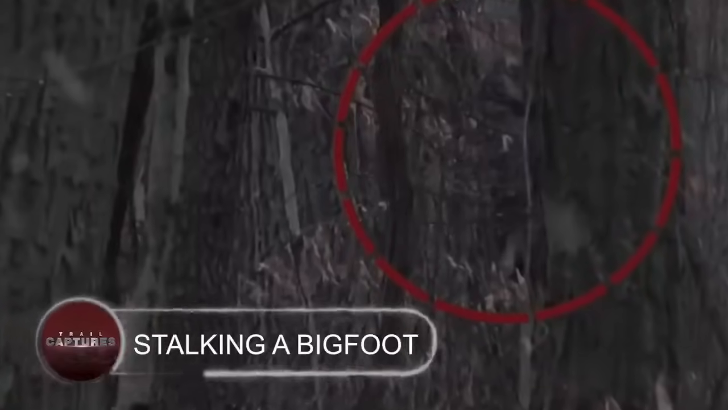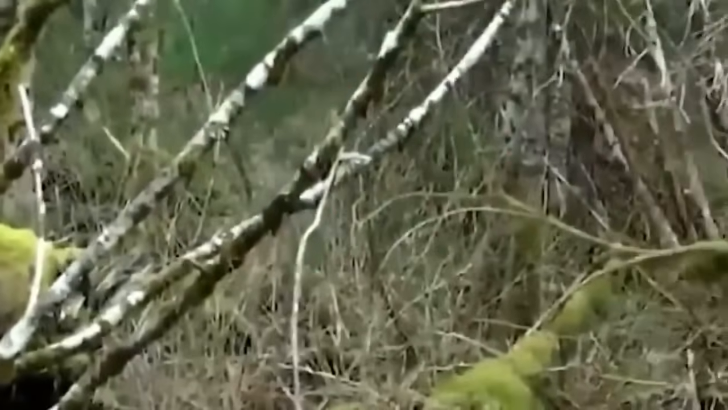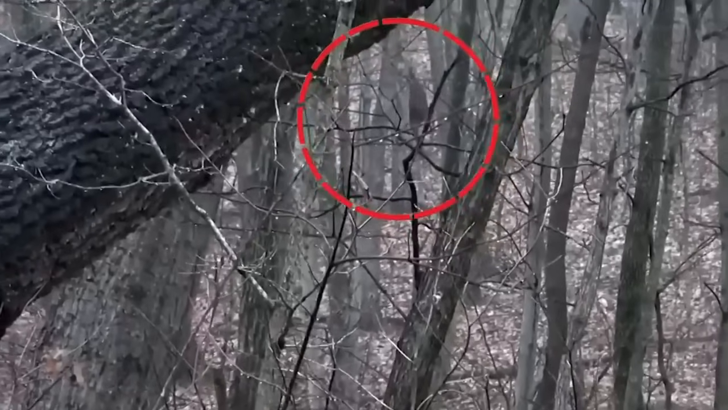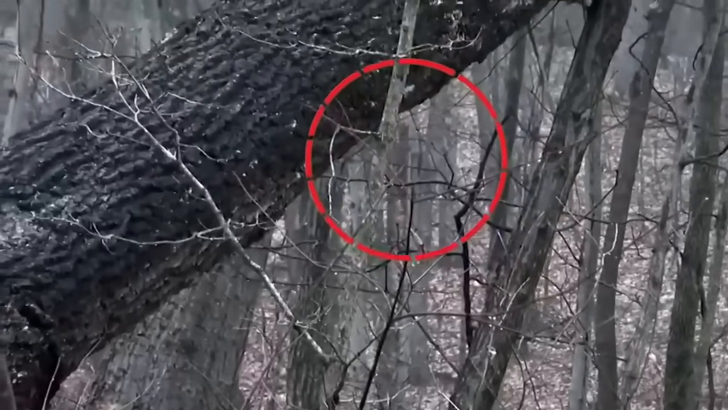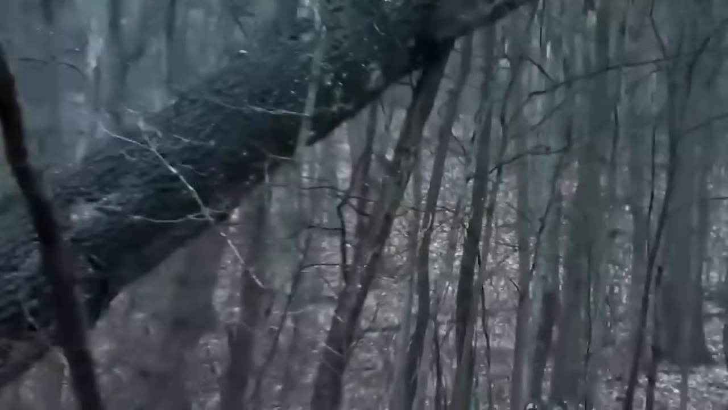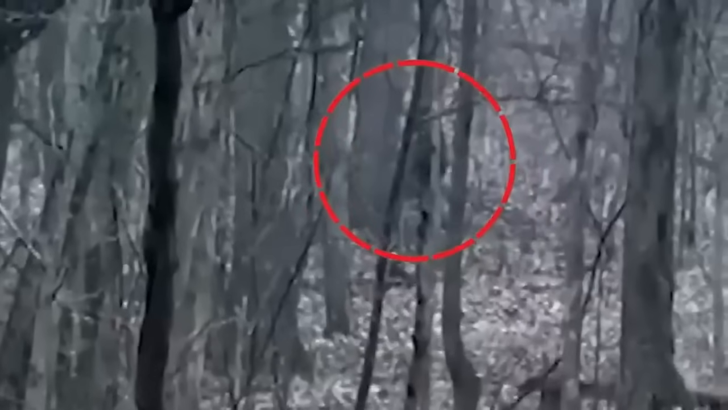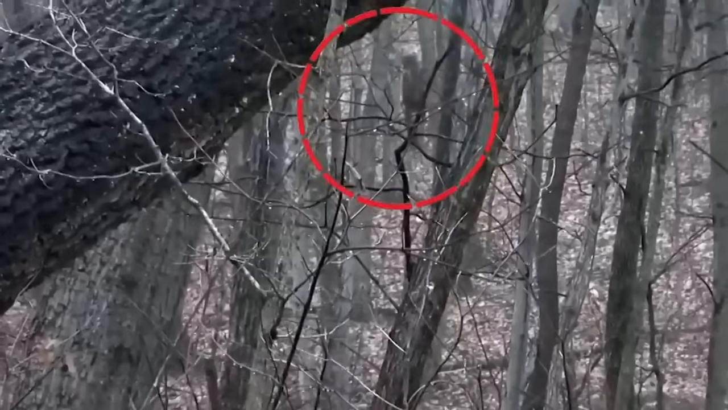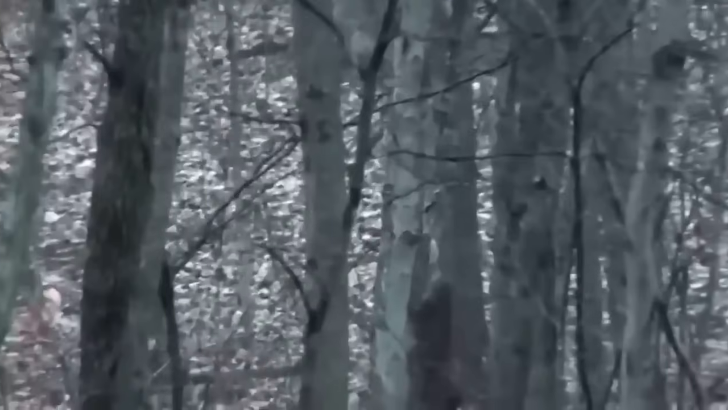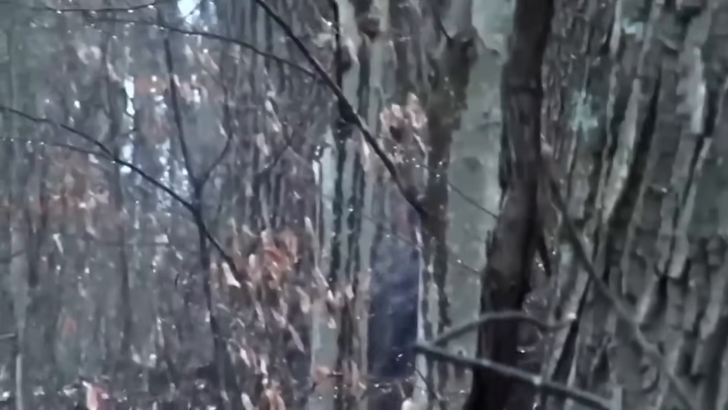Stalking a Bigfoot. Not Bigfoot stalking a man, but rather this time, a man decided to follow Bigfoot. Going into the forest during the snow, the man knew that he would capture what he had come for. Not that easily, but the man spotted the creature after walking in the woods for several hours. Unknown or simply ignoring him, the hairy figure was seen walking unbothered by the guy's presence. Not satisfied by capturing it from a distance, he caught the creature from a slightly close angle this time.